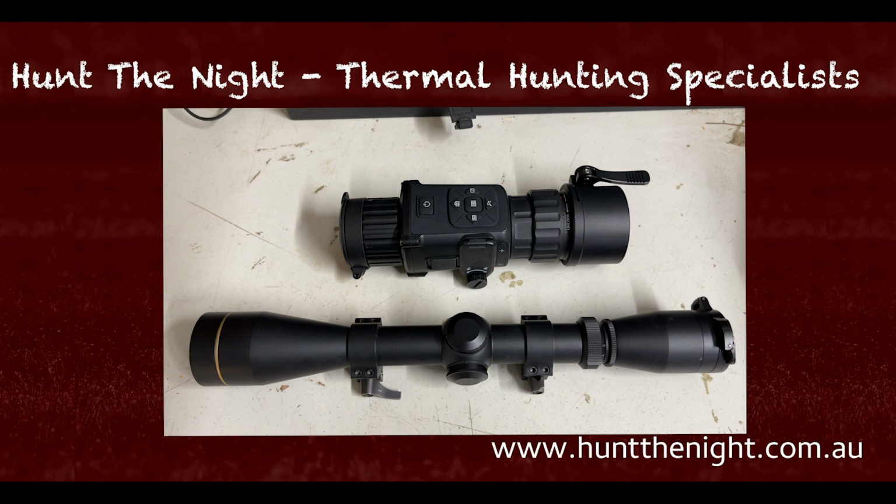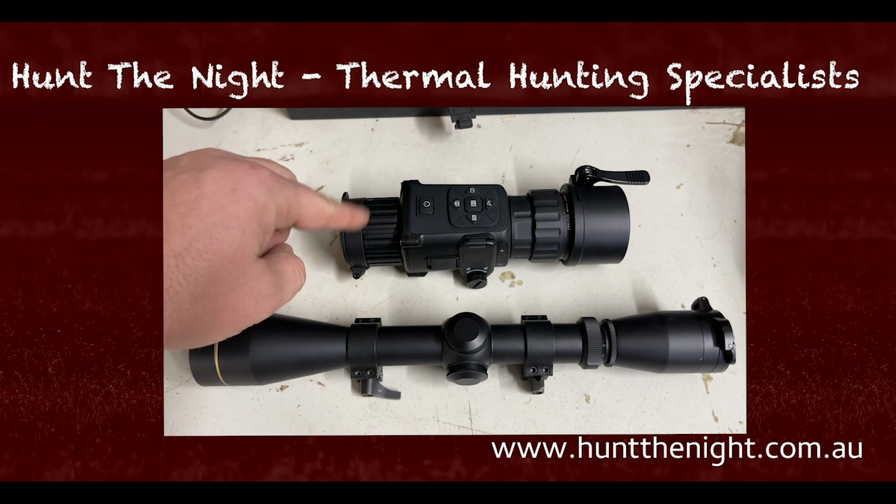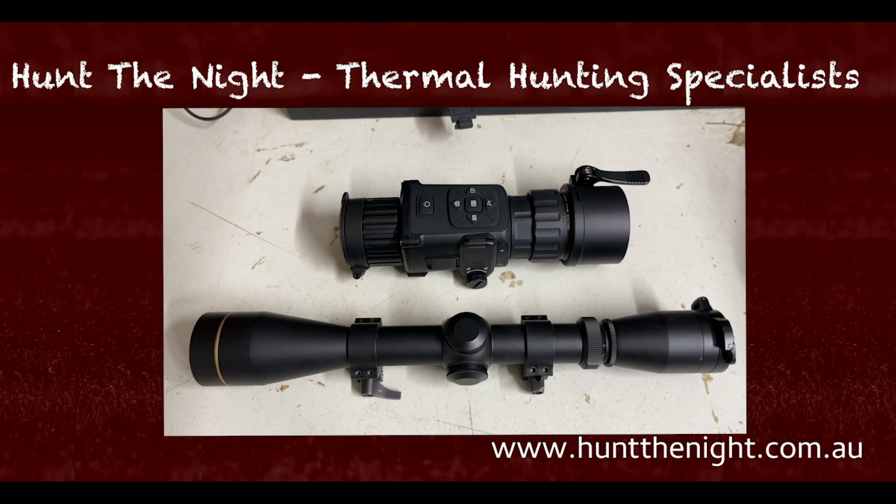And a lot of people have been asking me, hey, Ben, when are you going to test it as a clip-on? Well, guess what? I've been playing around with it today as a clip-on because I needed a firmware update. Because what happens when you clip this device onto here, or any attachment onto your scope, you've got to make sure that these two images are correlated and corresponding to each other, okay? So when they first got the HIKMICRO, there was no way to change the zero on this to match the zero on this, because if there's any deviation, your point of impact is going to be off.